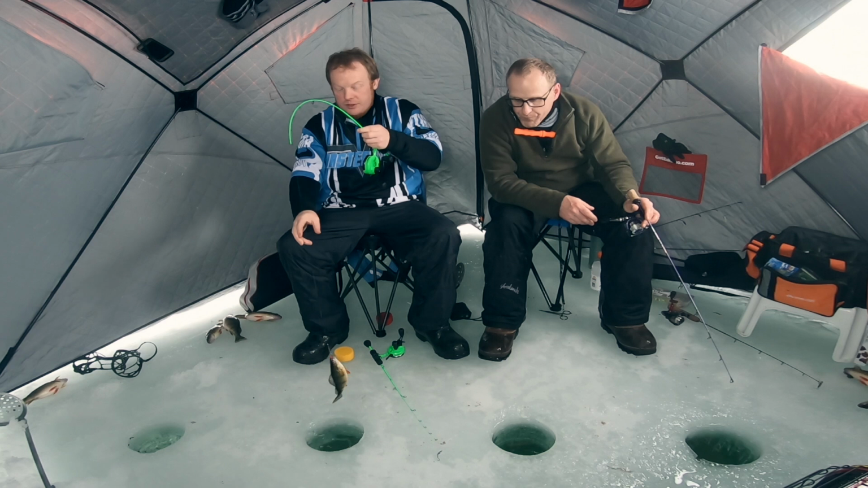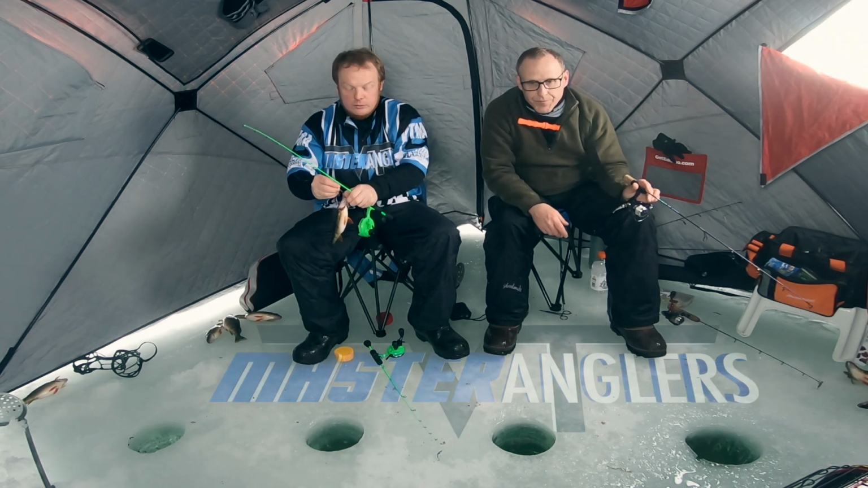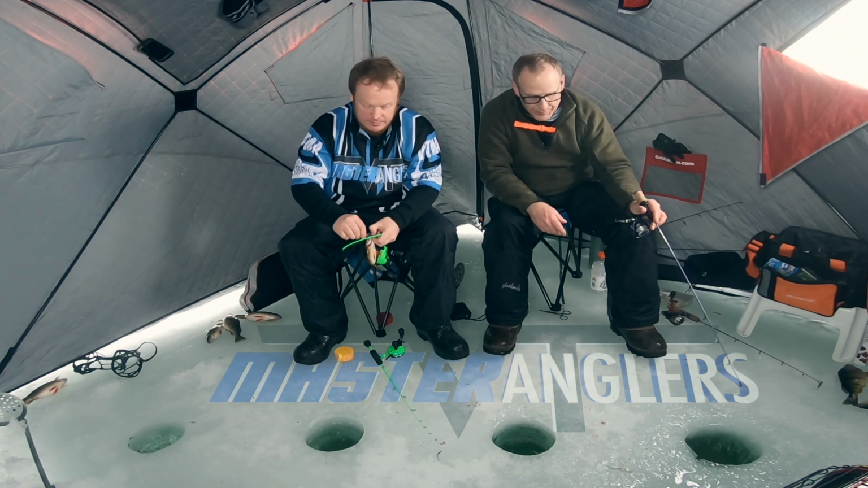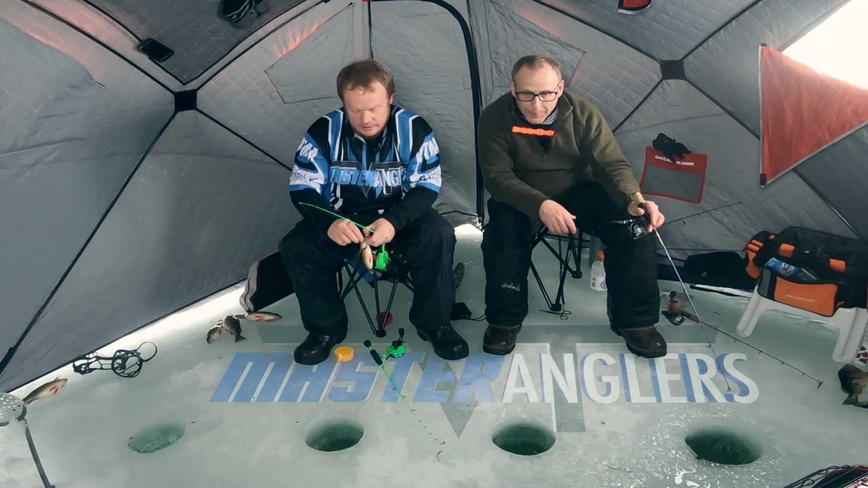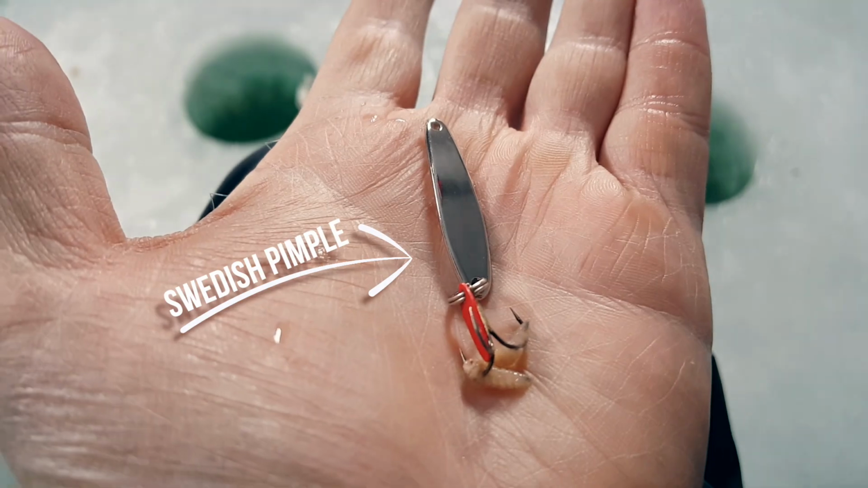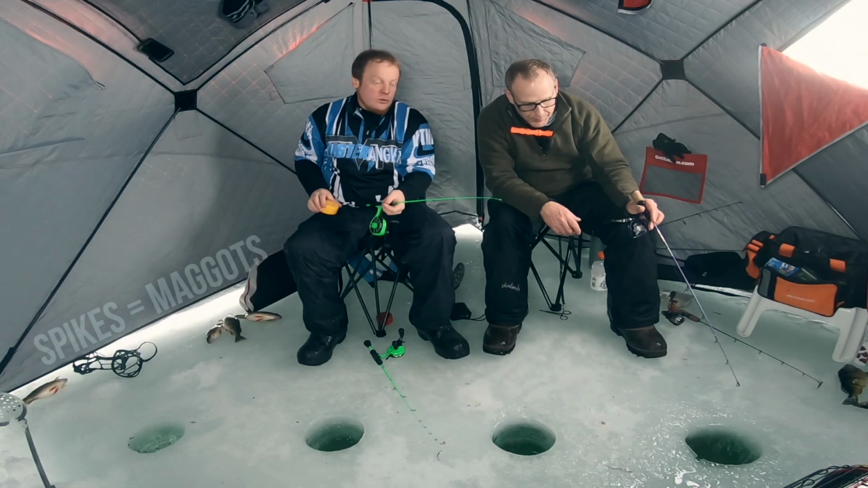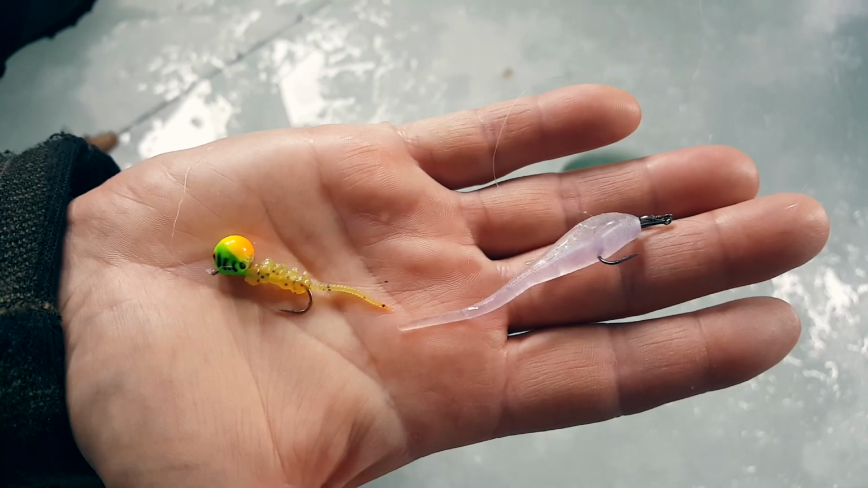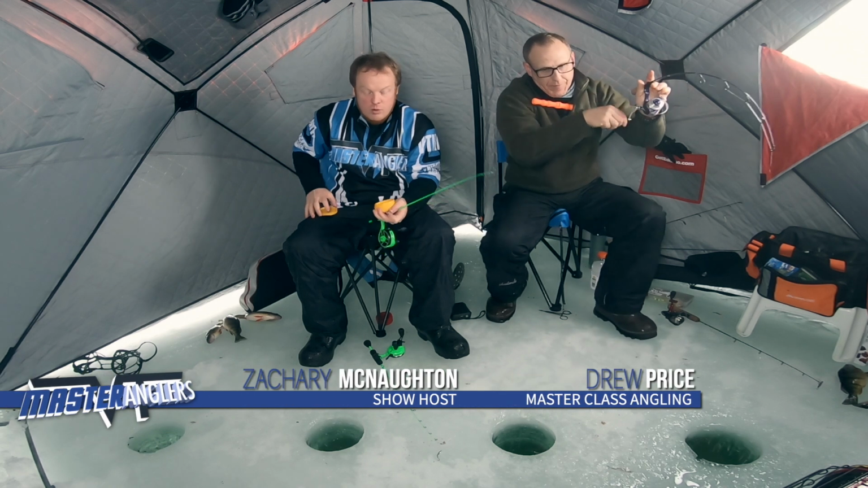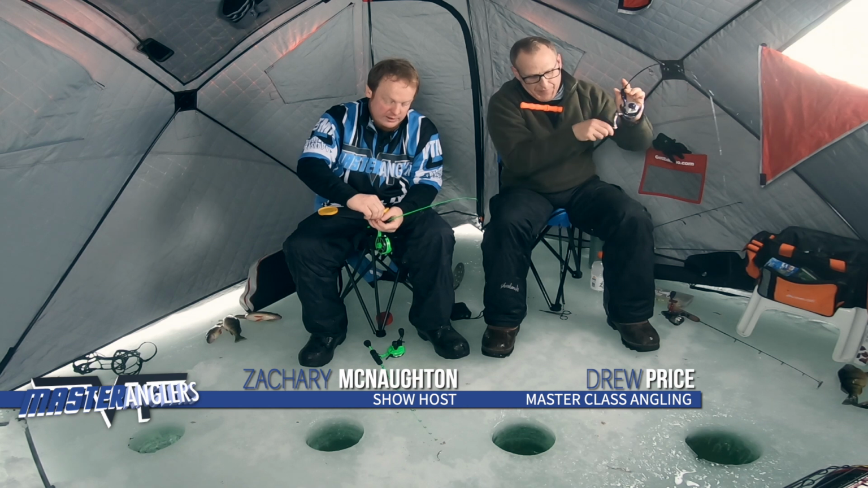So what I'm using here, and this is really because it's what I have, I didn't have the same setup that Drew has, but I've got a Swedish Pimple here, and I'm just tipping mine with spikes. And Drew's rig with the soft plastics, he's catching fish without spikes pretty consistently. One thing I've noticed with this Swedish Pimple is if there's no spike on it today, I have not.